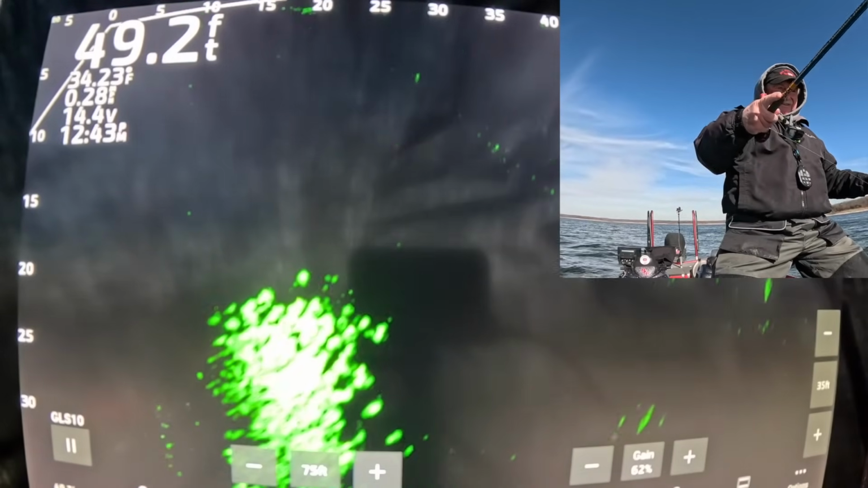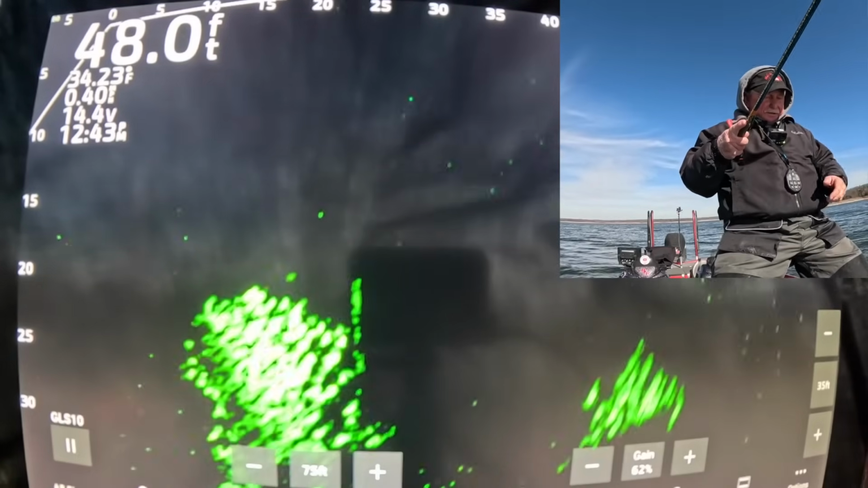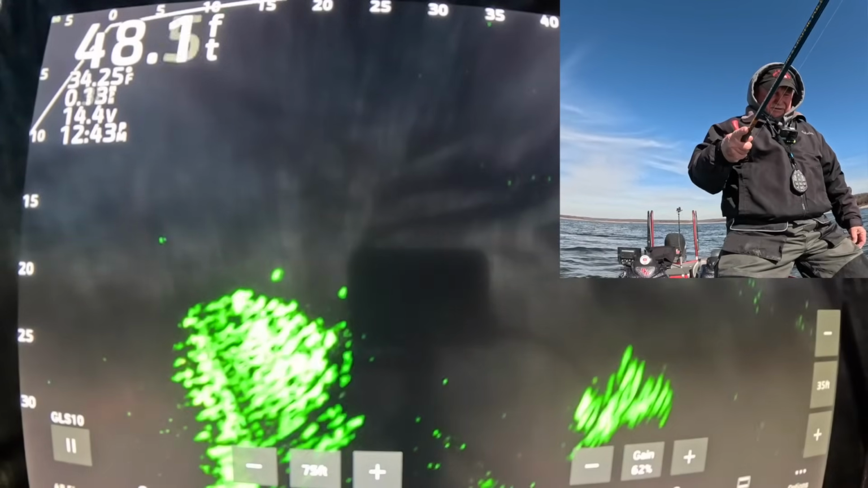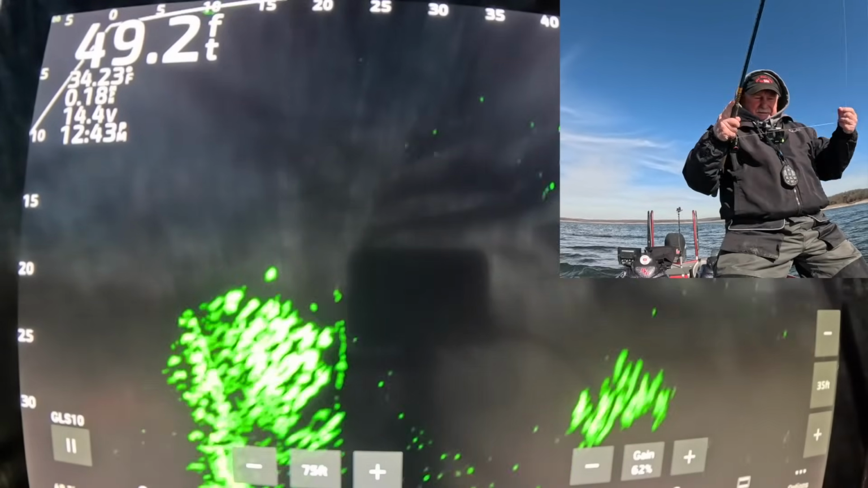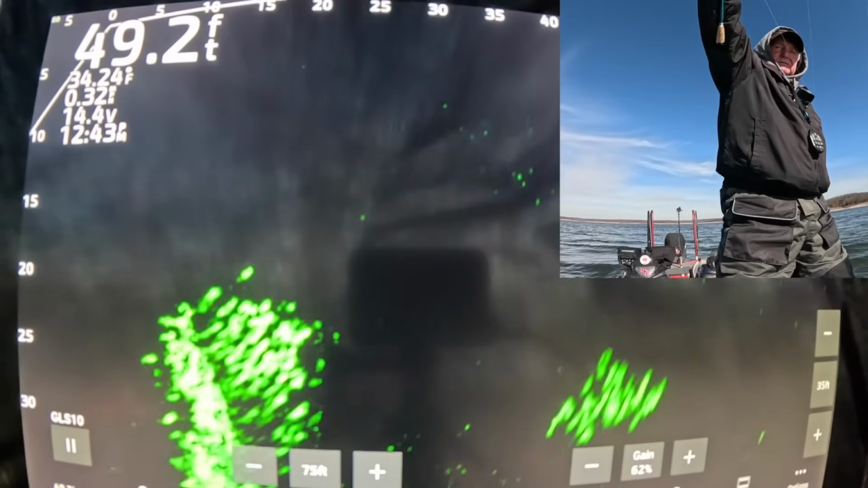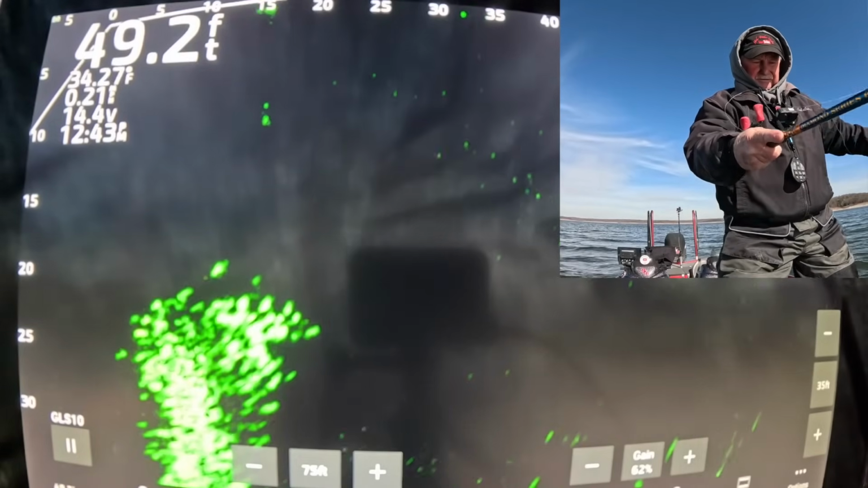Where's my jig? Not quite there. Let's go up just a little bit more. Here we go.